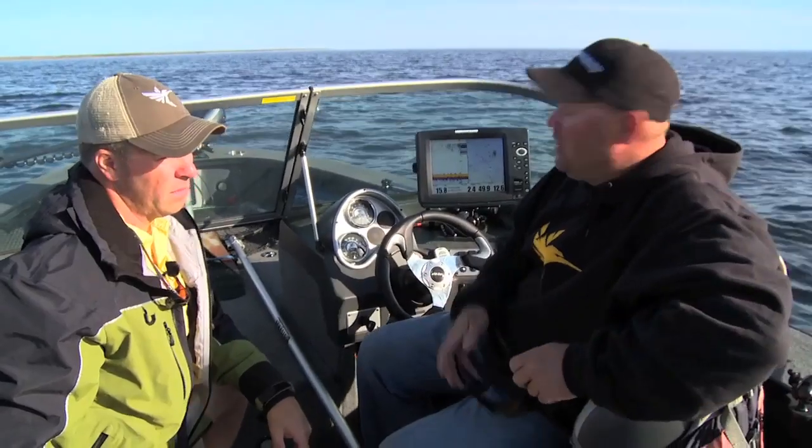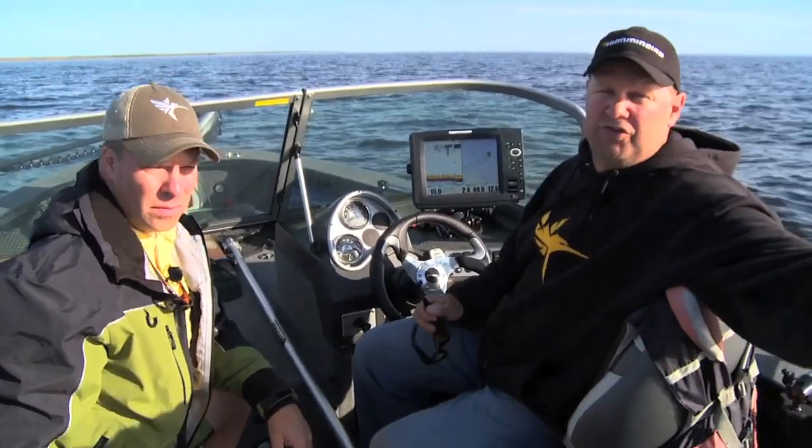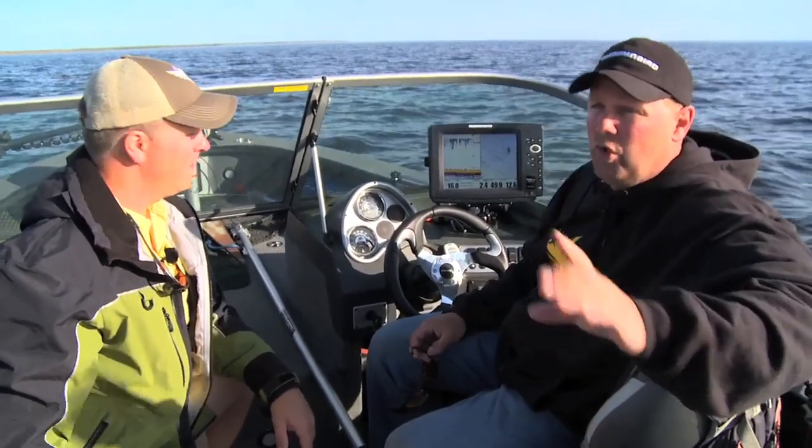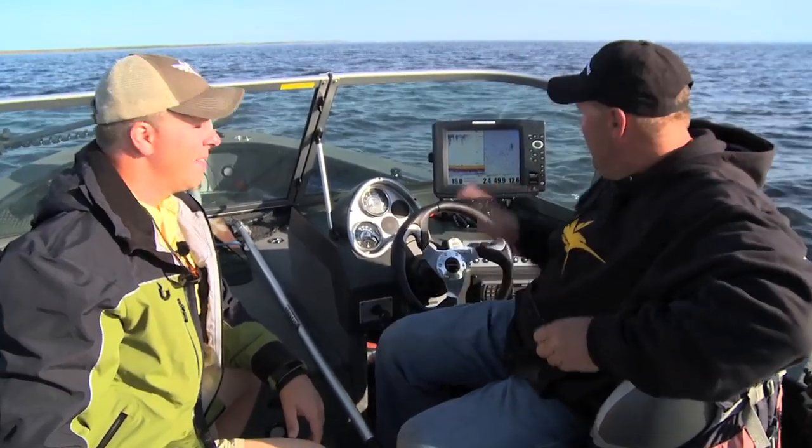And what's really neat is with this Humminbird Lakemaster unit, we can do so many things. We can look at it with our 360 sonar, we can look at it with a side image, we can look at it with a down imaging, or our 2D view like we're on right now. But one of the things that I think is really cool is we can actually take a picture of it. We can record the spots we want and put a waypoint over there without ever having to go over there.